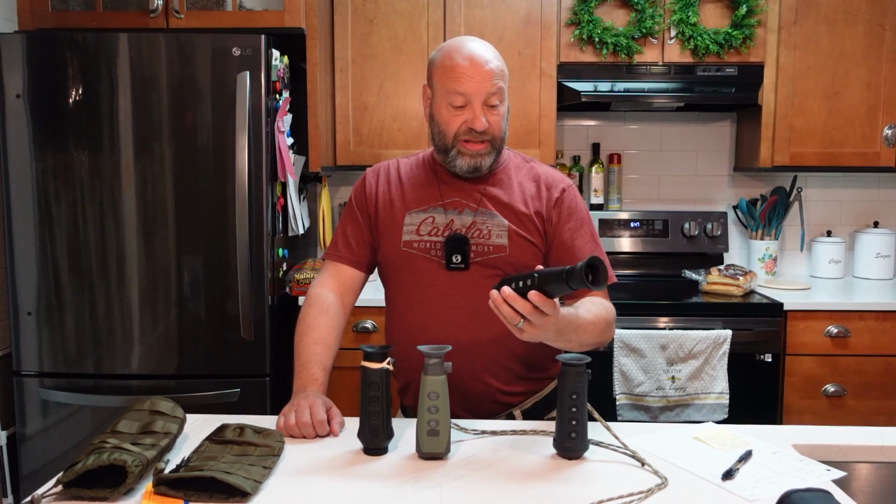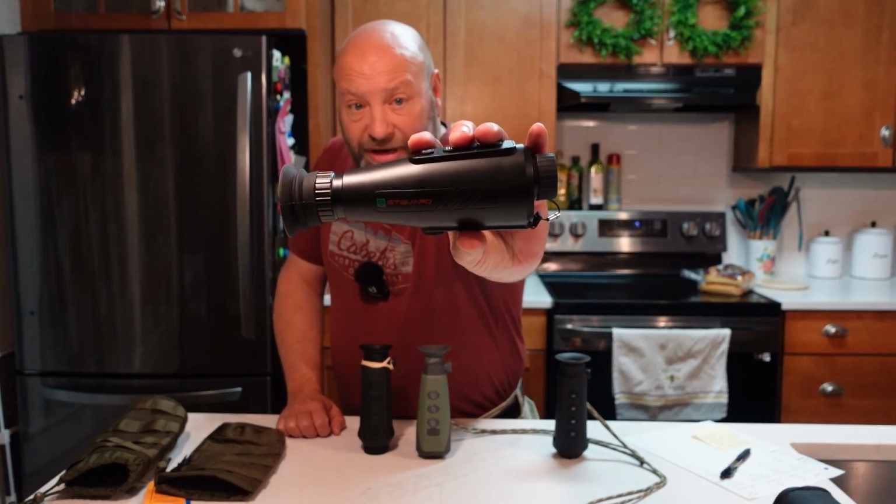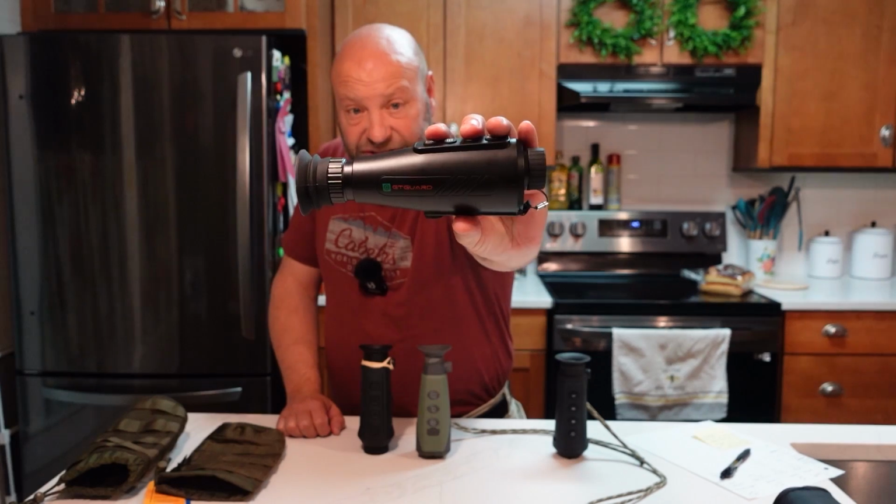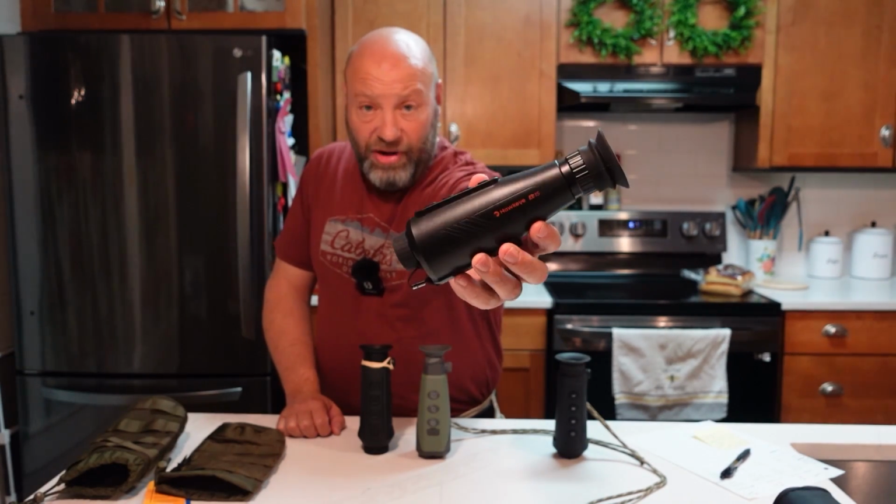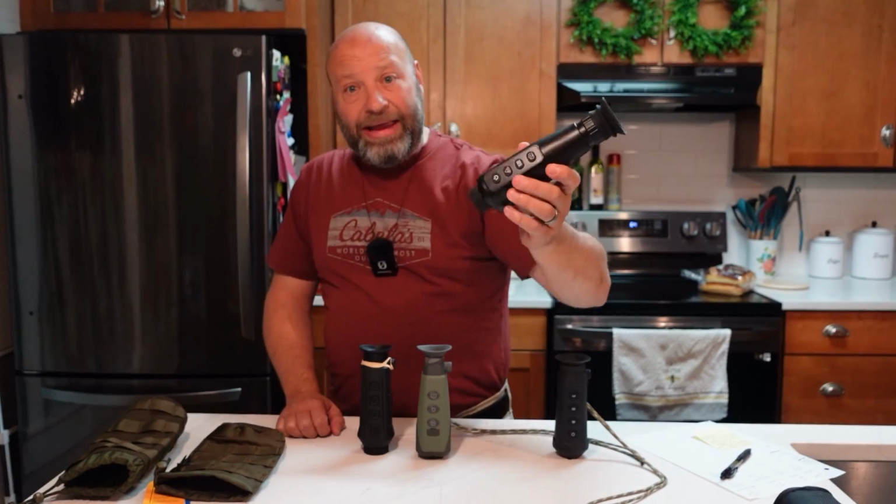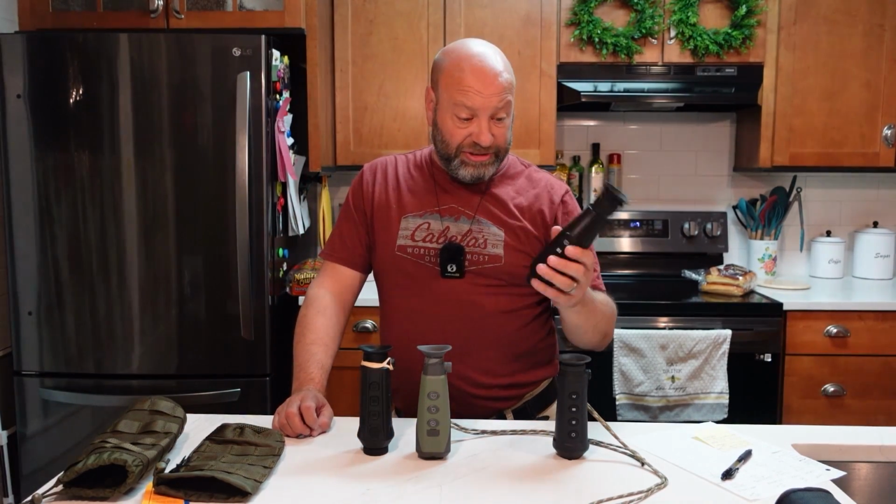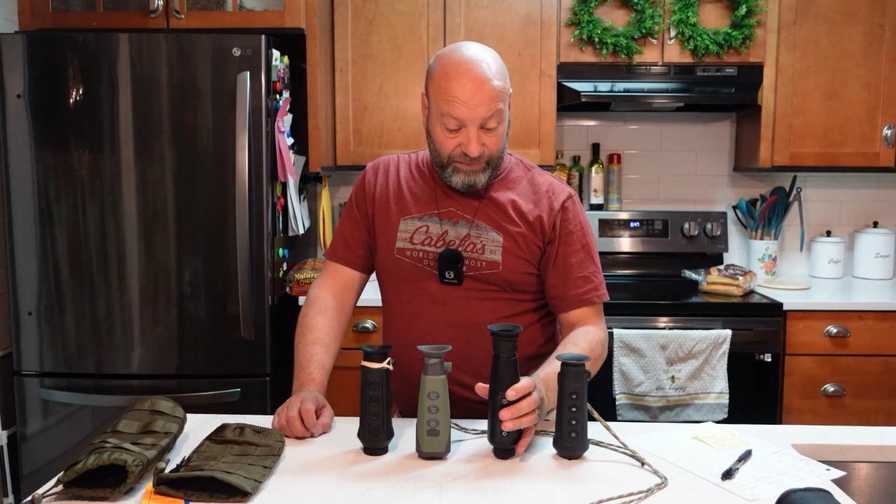Next up is the GT Hawkeye. This is by GT Guard, and this is a 256 resolution thermal. I'll give you all the specs on these, but it's a 256 that is actually AI upgraded to a 384 through artificial intelligence. Kind of interesting, a very cool, very neat system. We'll talk about it.